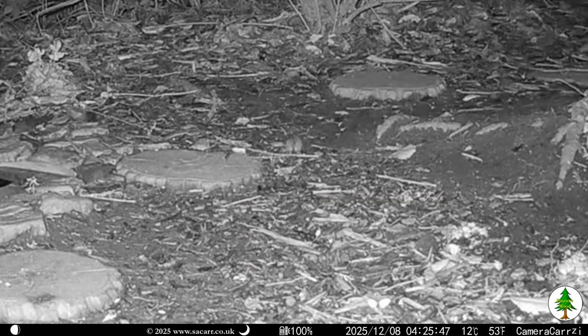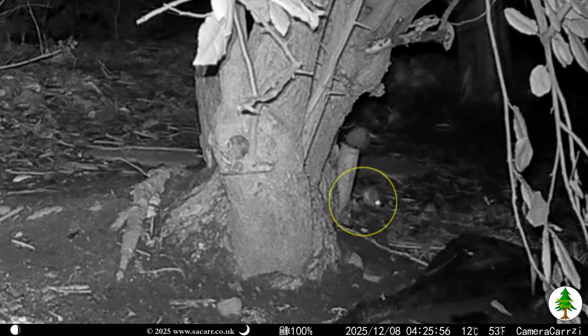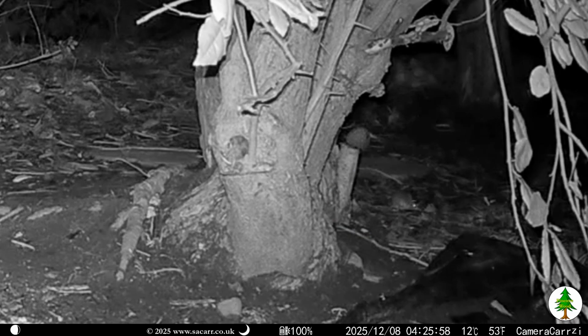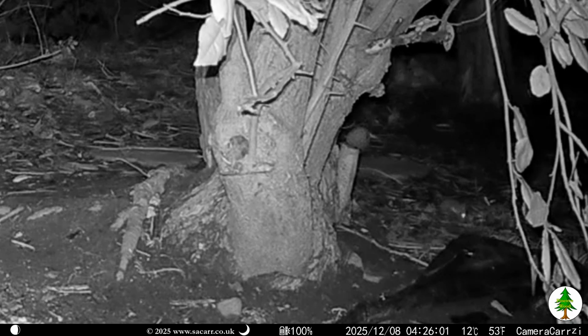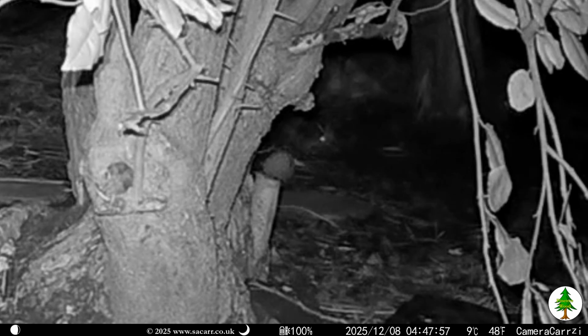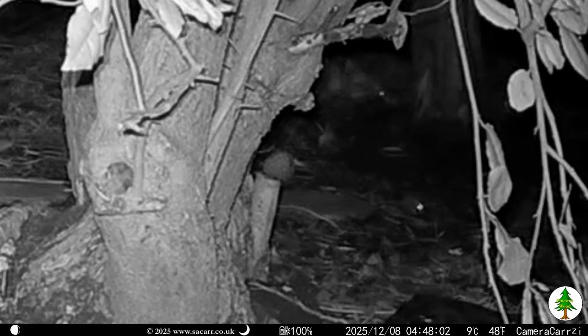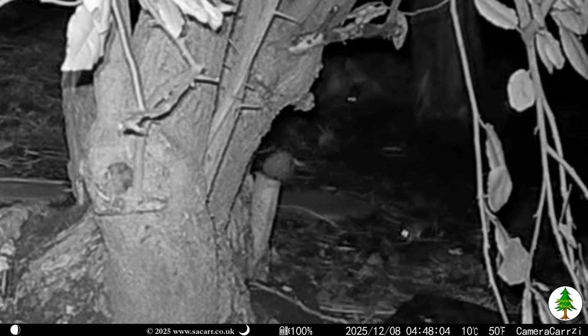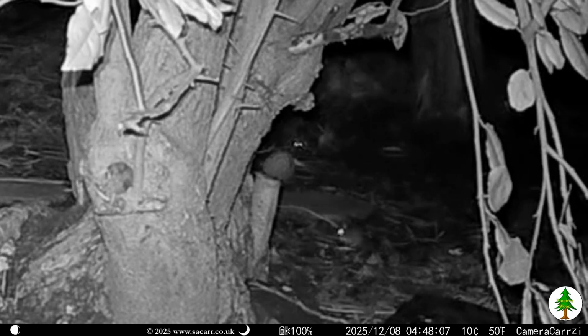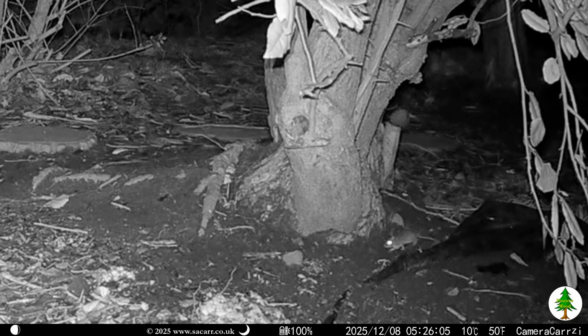By 4:25 that morning, Speedy the mouse made an appearance. Speedy's eyes show up really well on the infrared camera. Oh look, another one. I've named Speedy's friend Danger after the cartoon character Danger Mouse, voiced by David Jason. Obviously there's no way to tell them apart from a grainy infrared image, so when seen on their own, it could be either one.